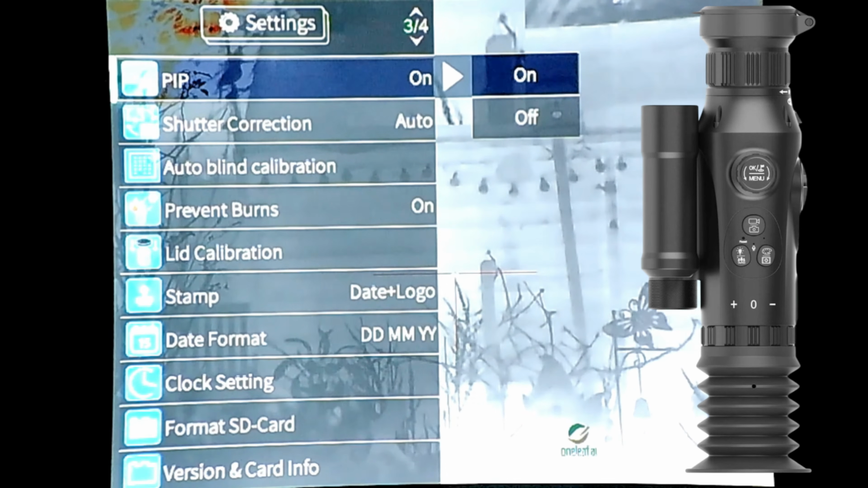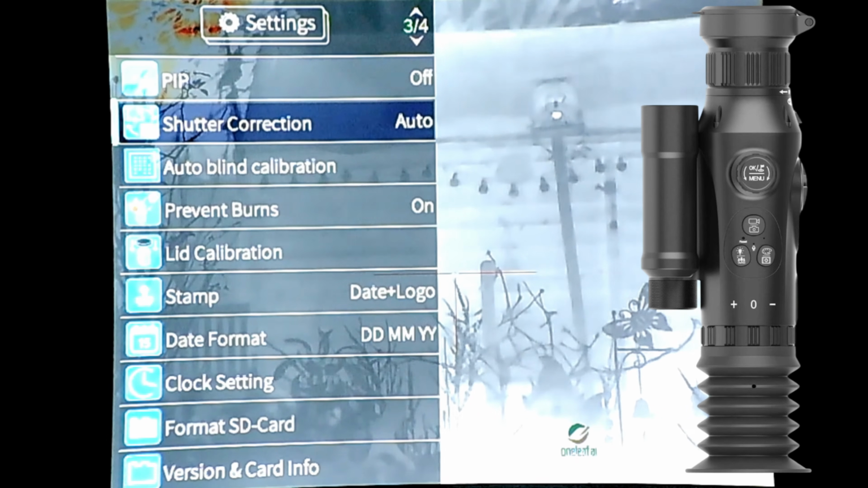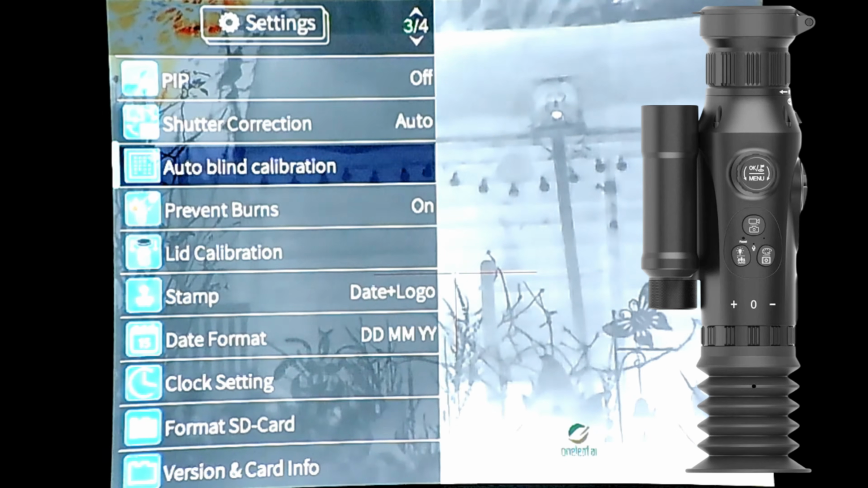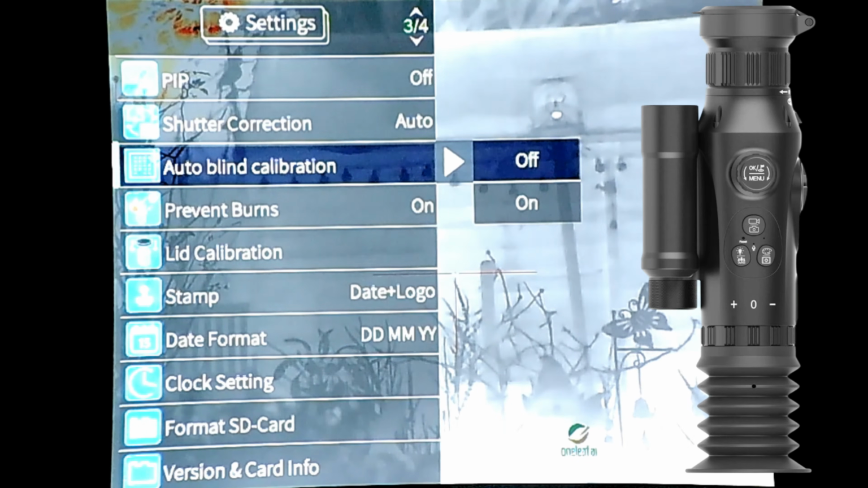I'll switch it off. Shutter connection, I've got it set to auto, but you can set it manually if you like. Auto blind calibration. So I believe this is the one. No, yeah, I'll just press on it. That's off at the moment. Put it on.